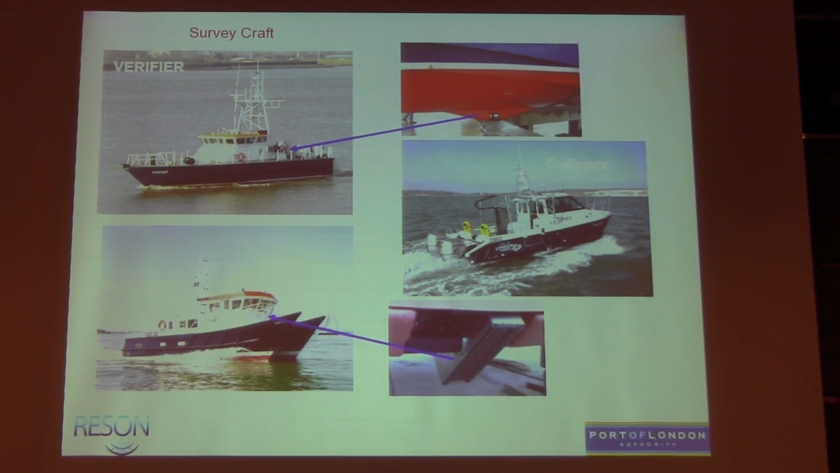I think we've got very good data. Both of those craft, the 2 permanent fits, we'll be getting data received when we're doing 16 or 17 knots. So we survey at between 9 and 11 knots on those craft, so good survey speed.